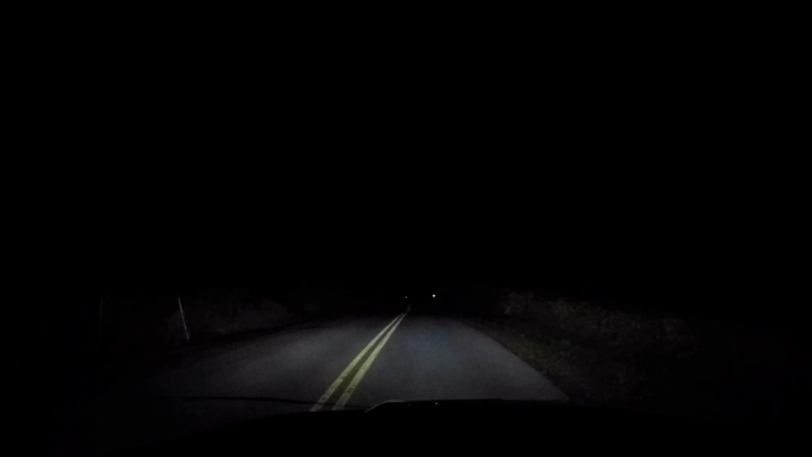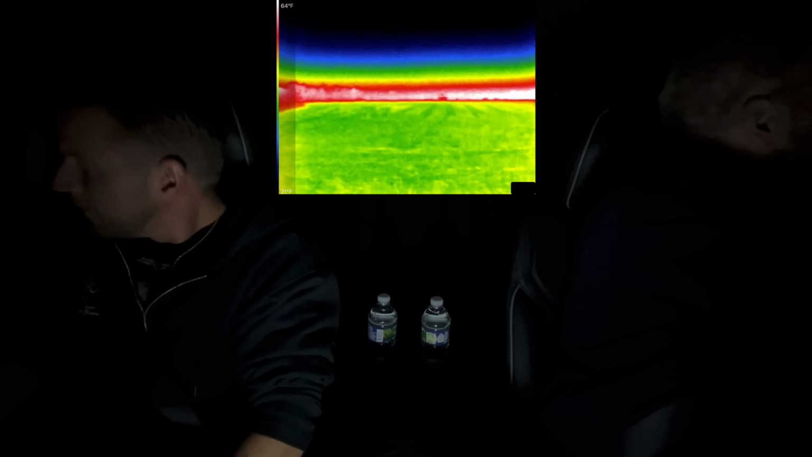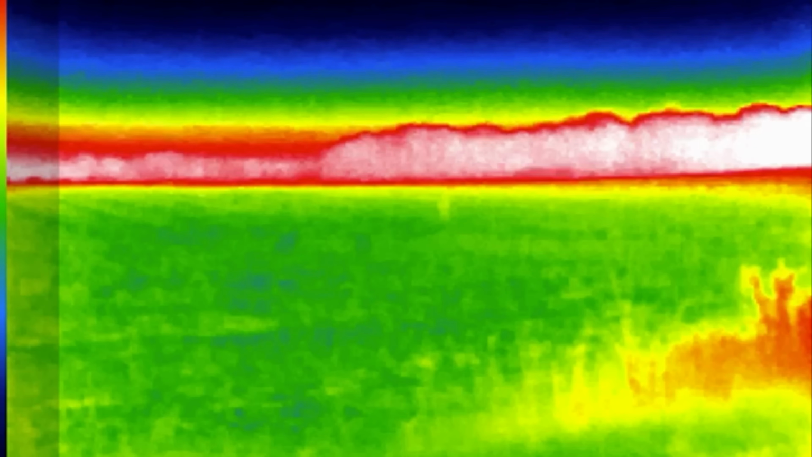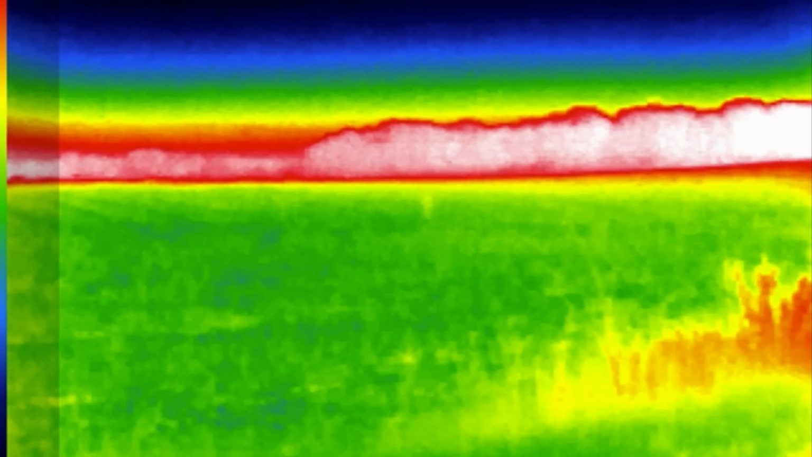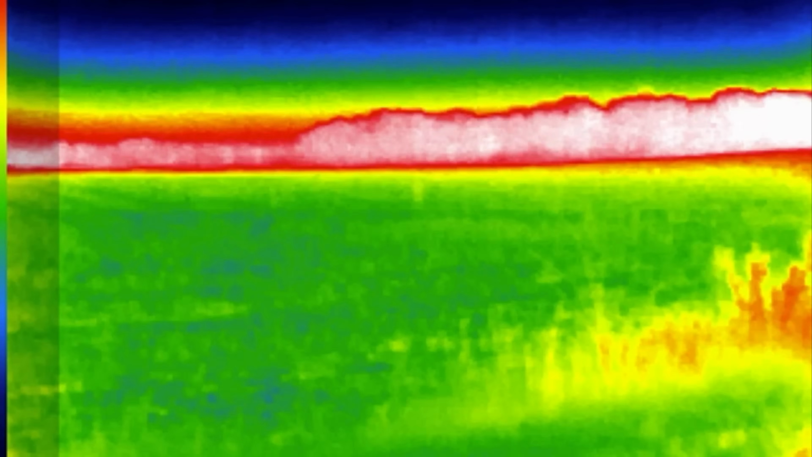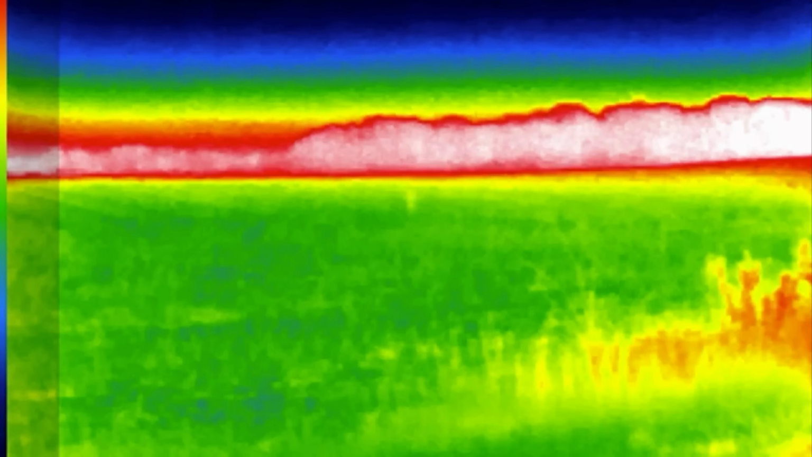Here's something here. Let me have a look there. I got something intriguing. I'm going to just back it up a little bit. What's nice is there's almost nobody on this road. I don't see anything. Gosh, I thought for sure. Well, what's that? There's something right in the middle there that is painting hotter, and it's standing like a person. Check this out, Brittan.